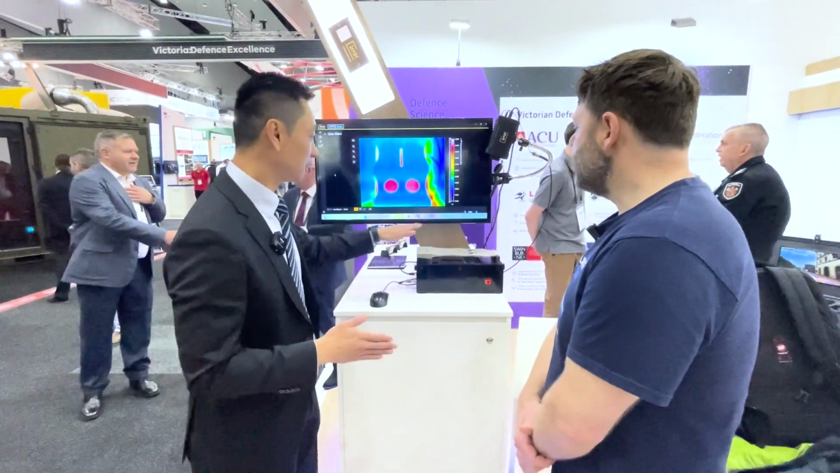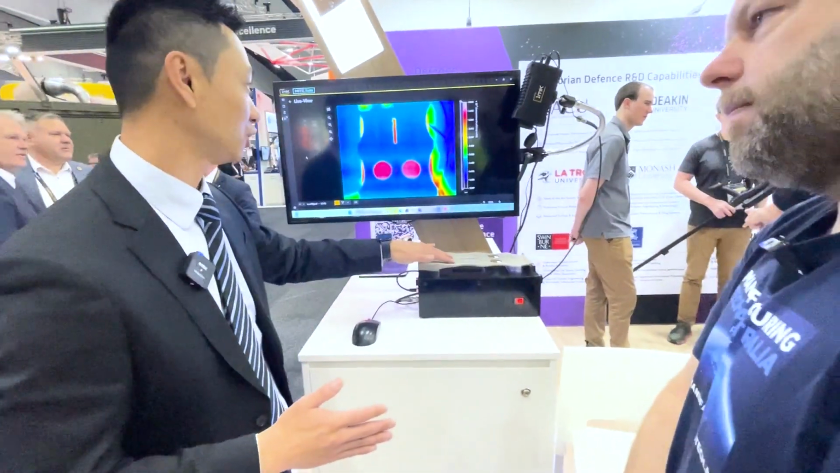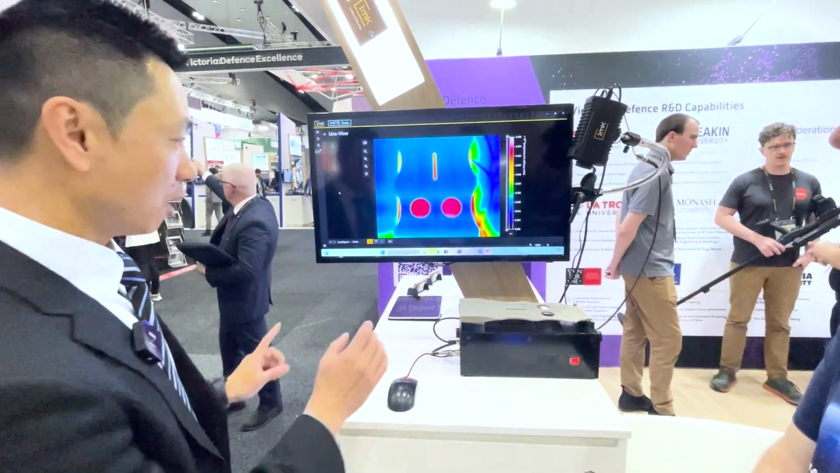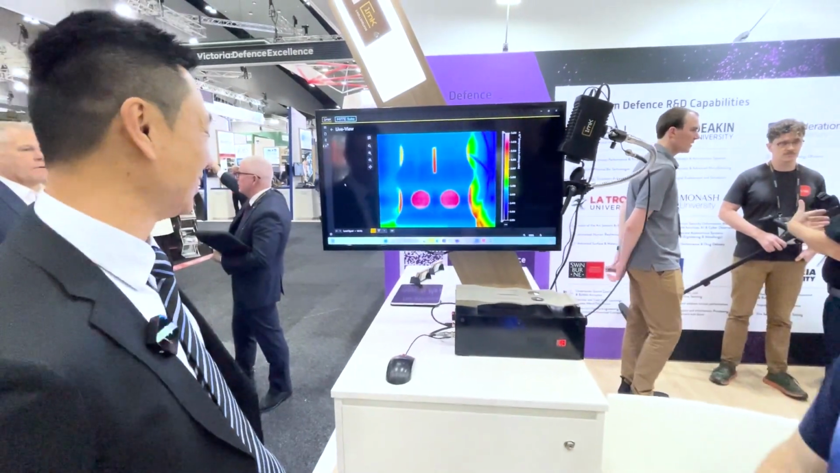So as I mentioned, there is no thermal camera in the world that is sensitive enough to see stress. And you can see right now the stress along this part there, but the camera can't pick it up. Hang on, how stressed am I? There we go, you've got nice warm hands. So it's all good.